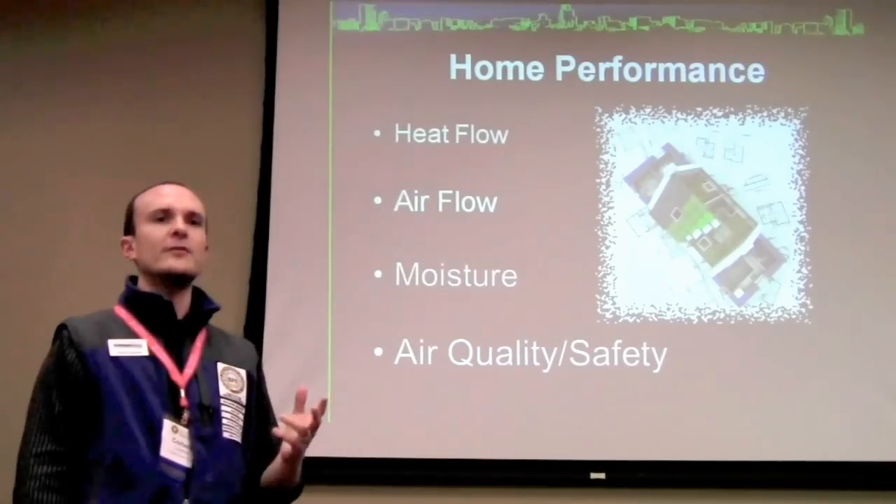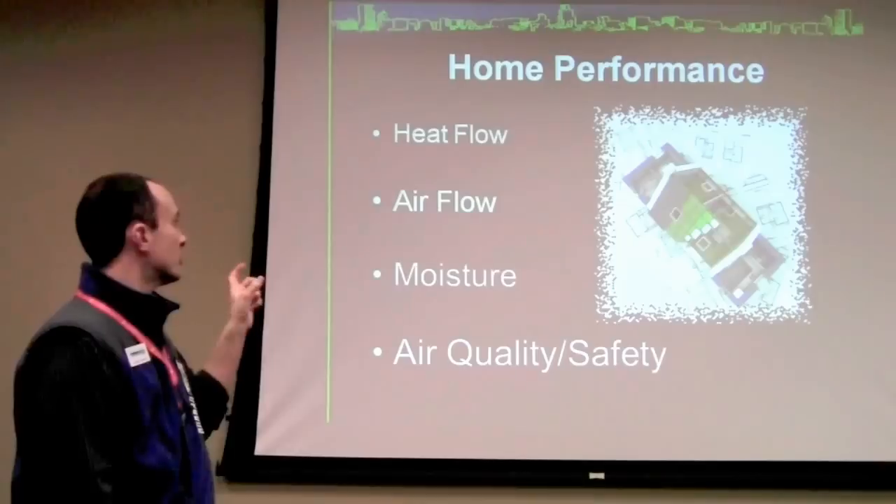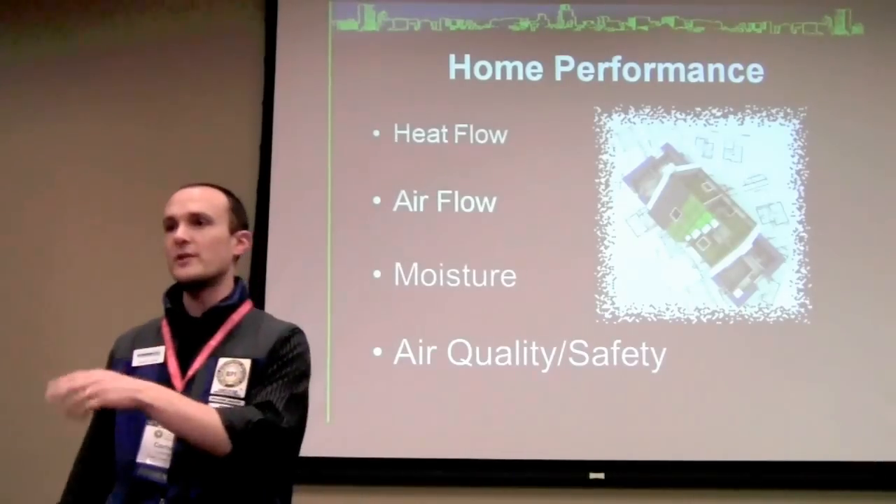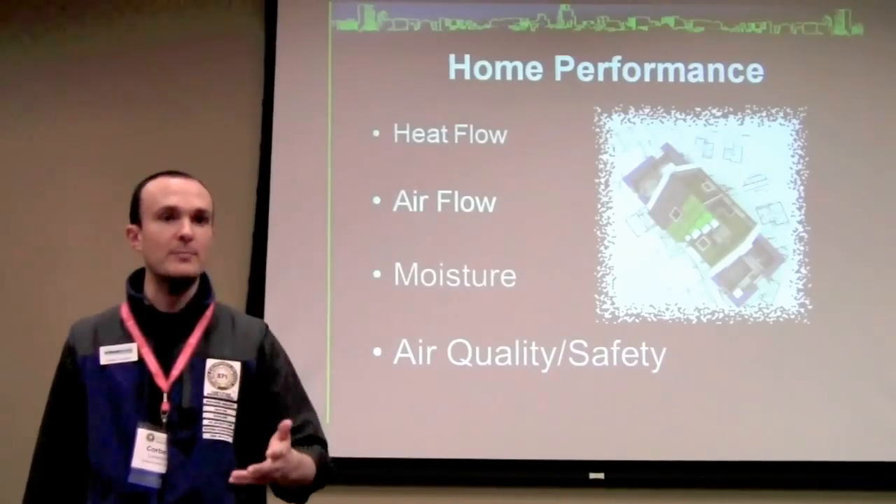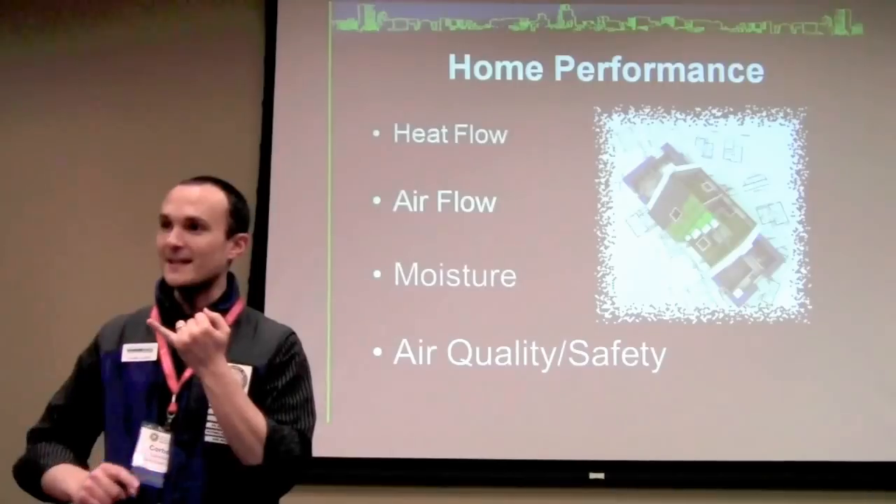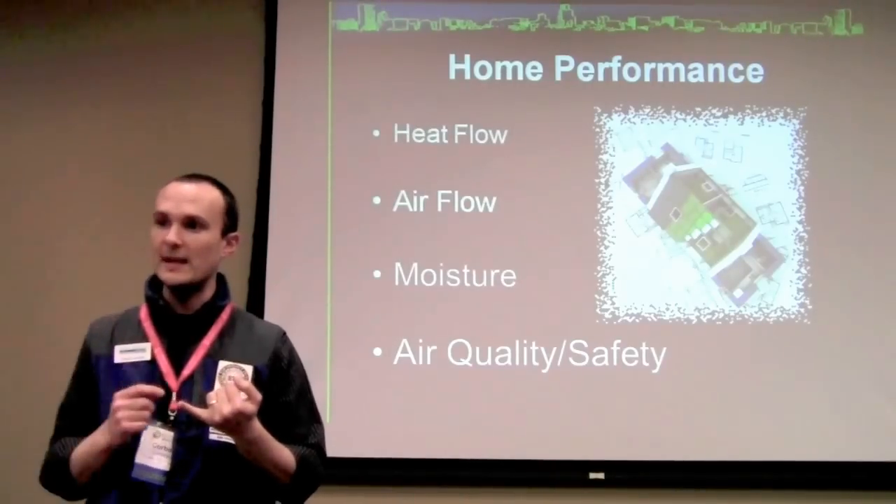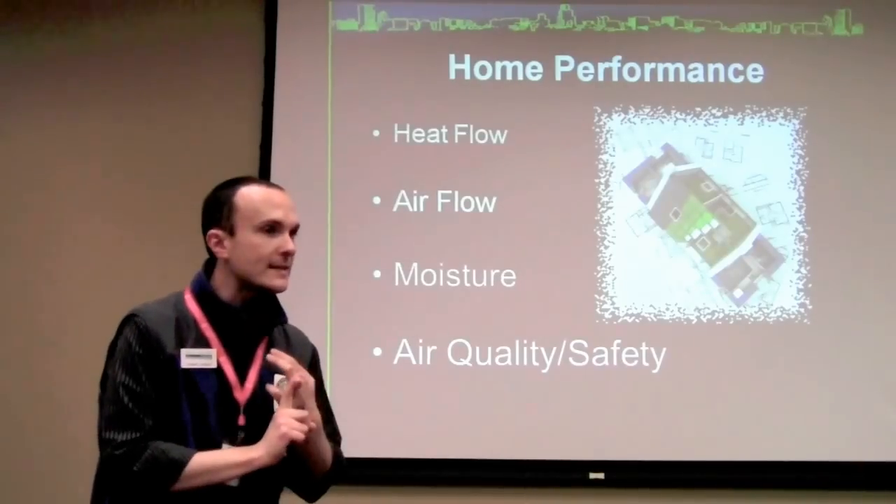Second thing on the list is airflow. Hardly anyone truly understands airflow and pressure, and they're 2 sides of the same coin. Where there is a pressure difference, you can be sure there is going to be flow, and where there is a flow, you can be sure that there's going to be a pressure difference, right? So that's one thing that the blower door is really excellent at, as the king of the tools in our tool chest. So that's the second thing on the list.